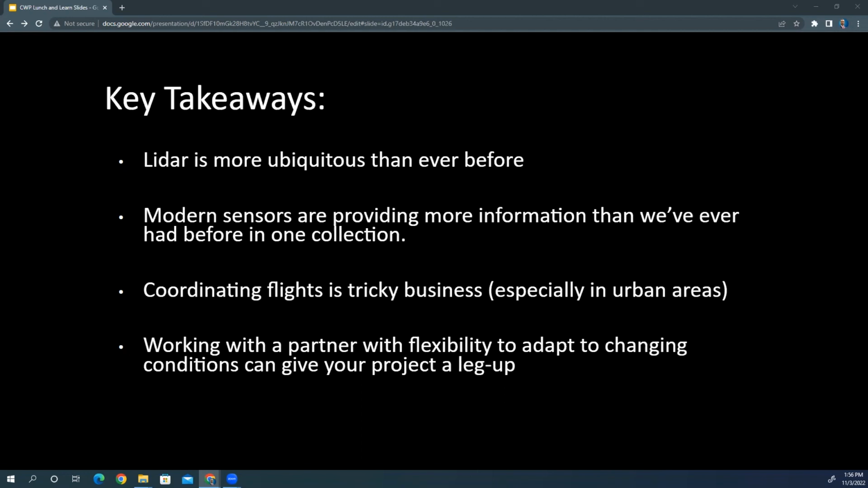I mean, Sanborn has this real wealth of equipment and specialists within their quiver, and a partner like AppGeo has worked in a variety of environments and with a variety of clients on a wide range of projects. So by putting those pieces together, you can really give your project the best chance at success.